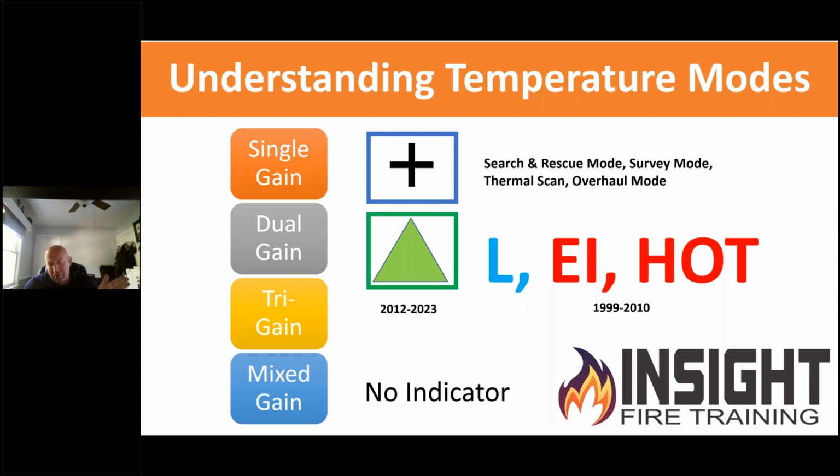But from about 2012 onward, NFPA 1801 came into play, which standardized it: when the camera switched to low sensitivity, they had to put a green triangle inside of a box telling you that the camera had switched, meaning it saw a certain percentage of heat and switched over, trying to warn you that you are now seeing more heat within the field of view. The majority of firefighters don't know that triangle even exists or why the camera froze and what it was doing.